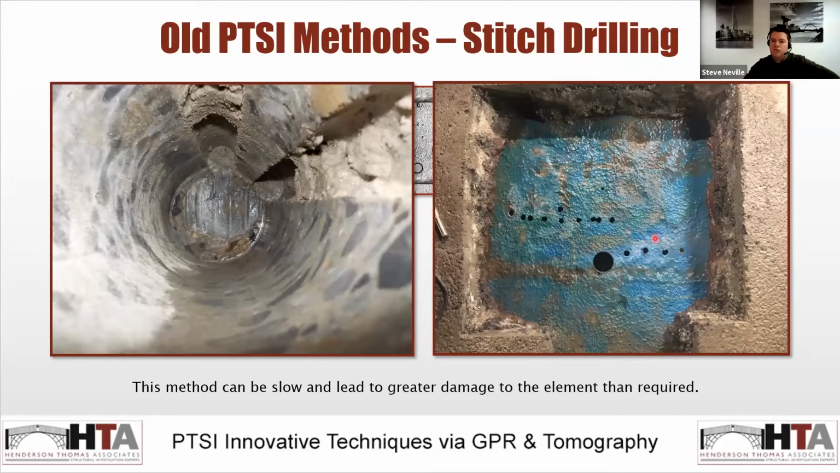You can see an example here. I'll just explain what we're looking at in this picture on the right. This is where we've excavated out the road surfacing and got to the top of the concrete deck. The blue color is the waterproofing. And then we've had to drill a number of holes using the stitch drilling technique. I'd say about 15 holes there till we've actually encountered the duct, and then we've overcored it. This picture on the left is a view down that core hole, and you can see the top of the sheath itself. So, a lot of unnecessary damage to the structure there due to location.